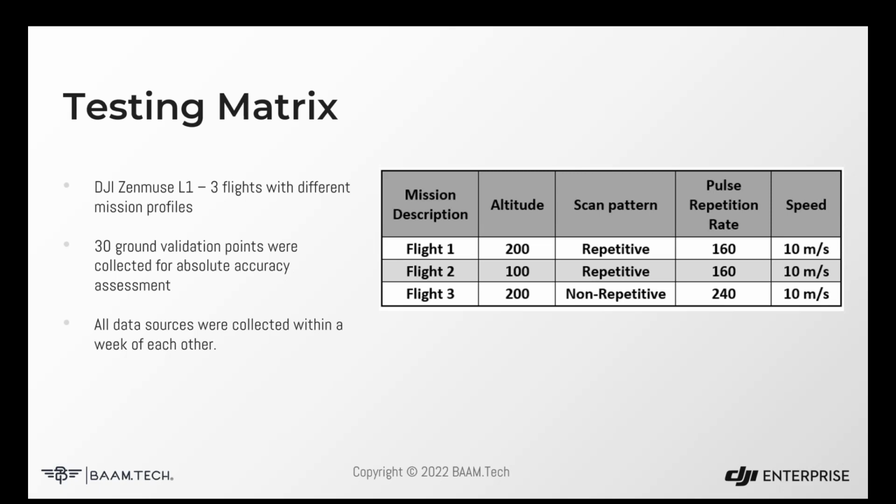As I mentioned, the further away you get from your object, the less precise your laser is, the less precise your orientation information is going to be. So one of the assumptions is that the closer we get to target, the higher accuracy we can potentially yield from that project. The scan patterns that the Livox Avia has is what DJI calls repetitive and non-repetitive.